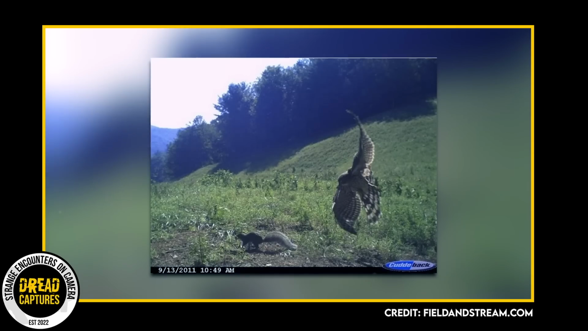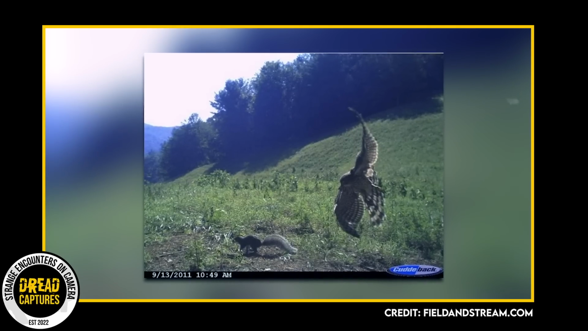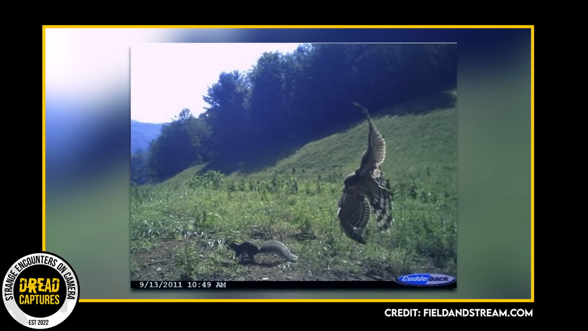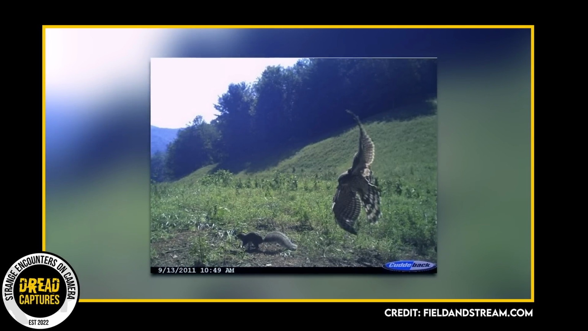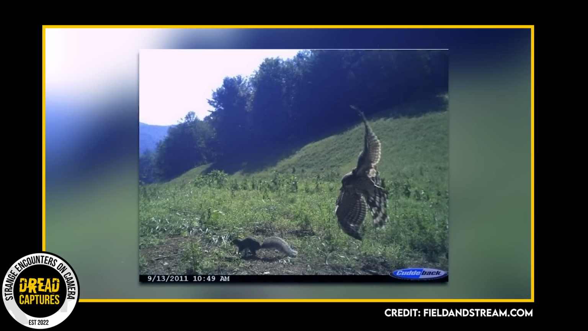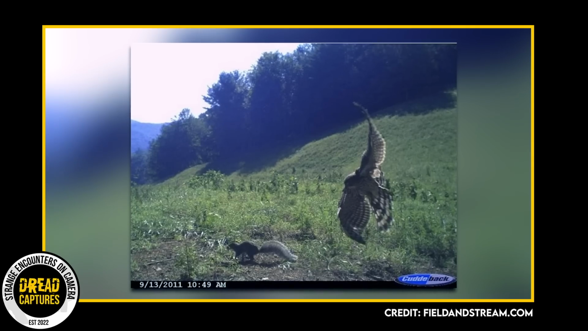This trail camera snapped the picture at just the right time. In this picture, the hawk actually came from the left side, and the squirrel was able to spot him at the last moment and dodge him. My favorite part is seeing how the hawk spreads his wings and spins on a dime to try to double back to get the squirrel. Very impressive the way he's contorted his wings to slow down.